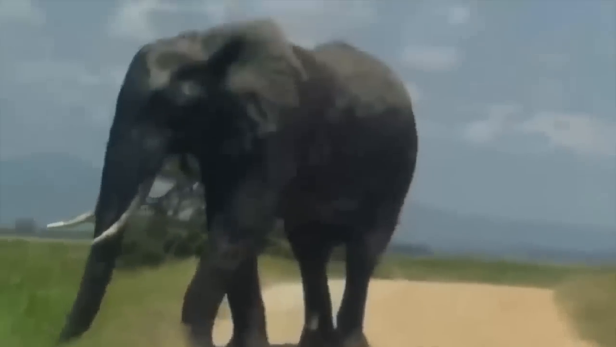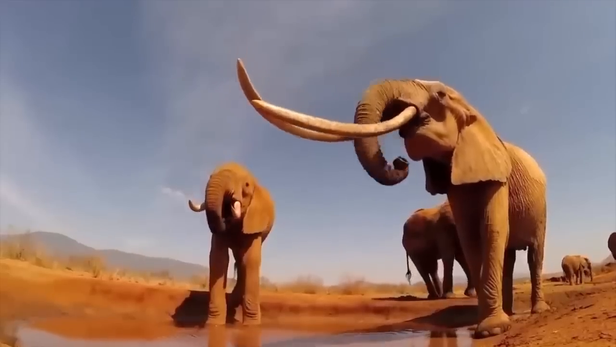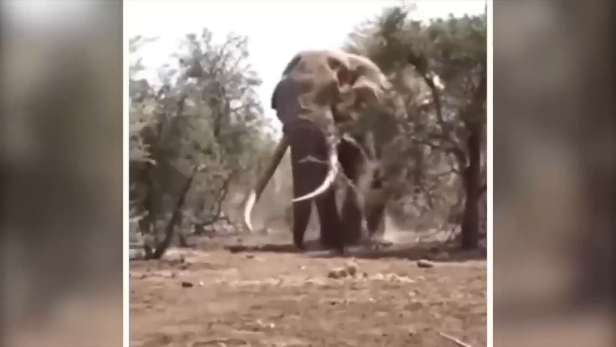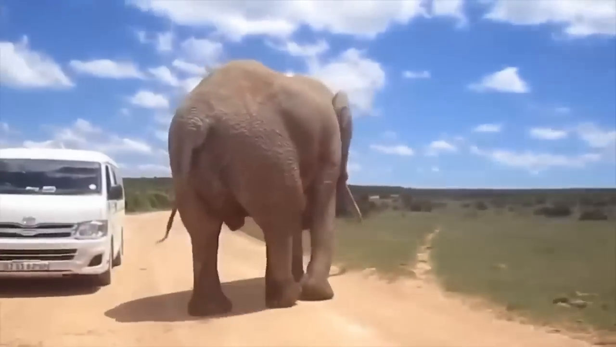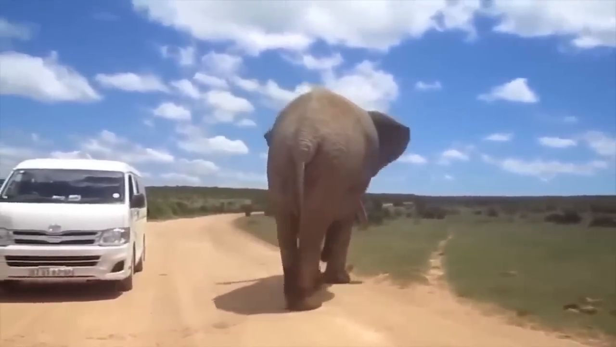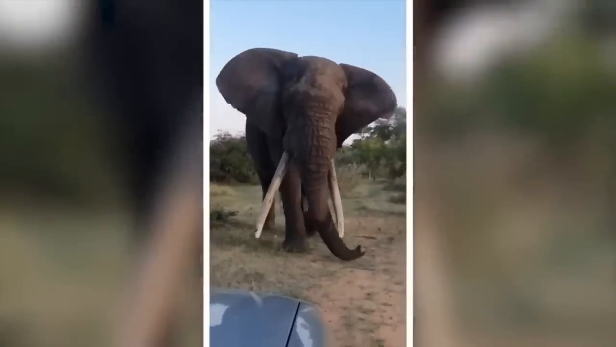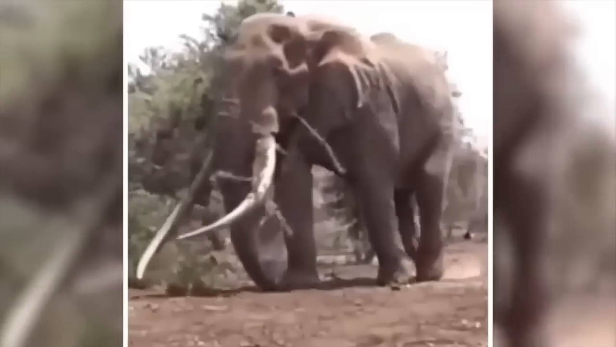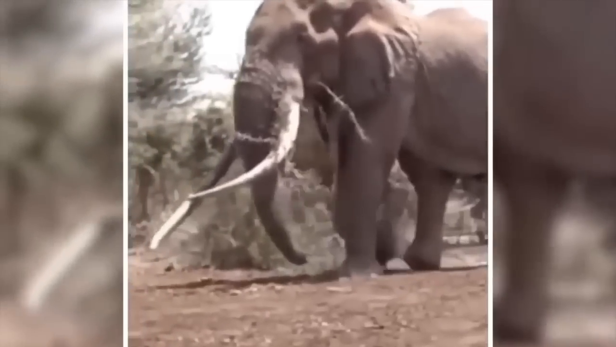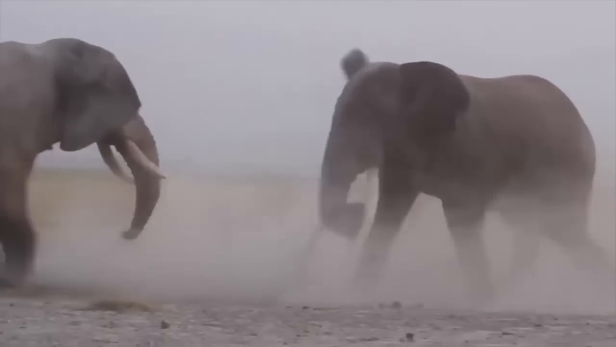The gentle giants that can turn into raging beasts. Now, I know we all love these intelligent and majestic creatures, but let's not forget they're also one of the biggest and most powerful animals on land. And when they feel threatened, they're not afraid to throw down. They've been known to attack and even kill humans who got too close to their turf. So if you're ever in the presence of an elephant, be sure to give them their space and show them the respect they deserve. Trust me, it's better to be safe than sorry when it comes to these big guys.